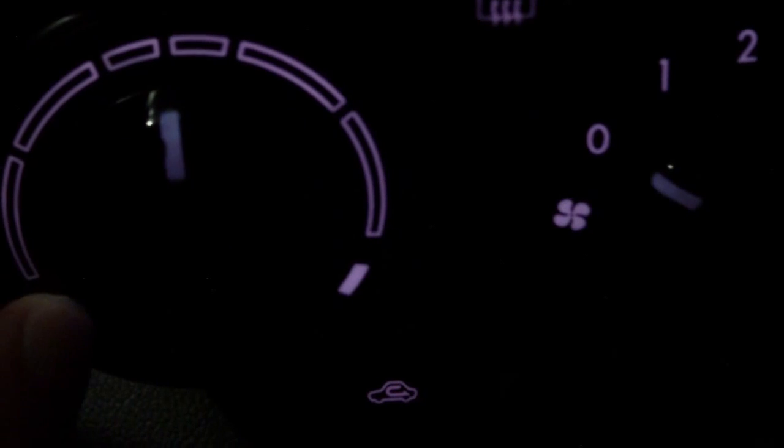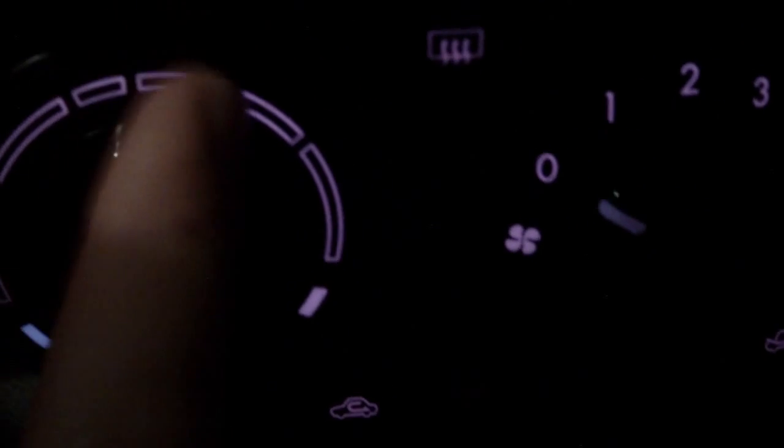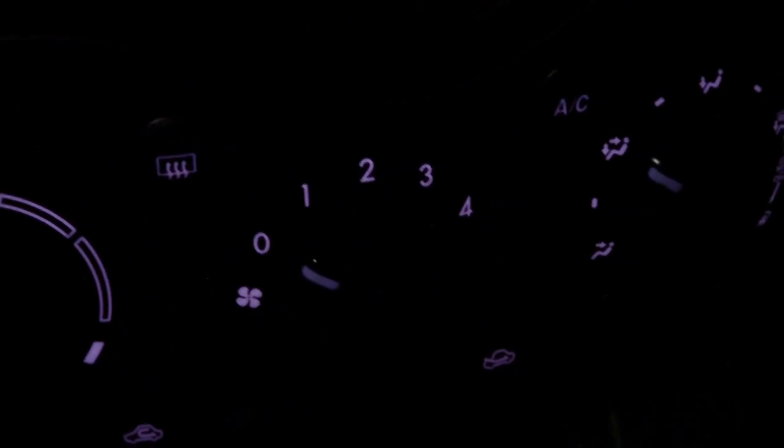Instead of putting a little blue LED in there, they just decided to put a light bulb in there and use a multicolored filter. But for some reason that comes out as purple on the camcorder, even these little things down here for the recirculating lever. So that's just something interesting I noticed in terms of how this camcorder is picking up the lighting. The LEDs come out as red, but the light bulbs come out as purple.